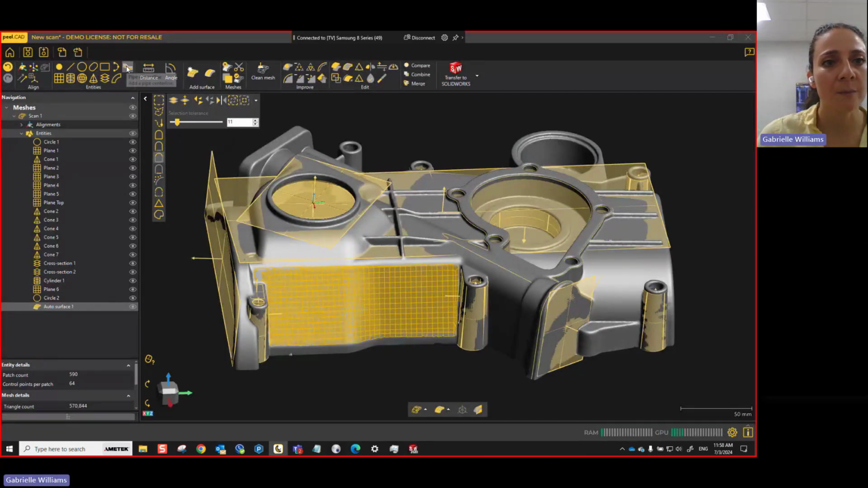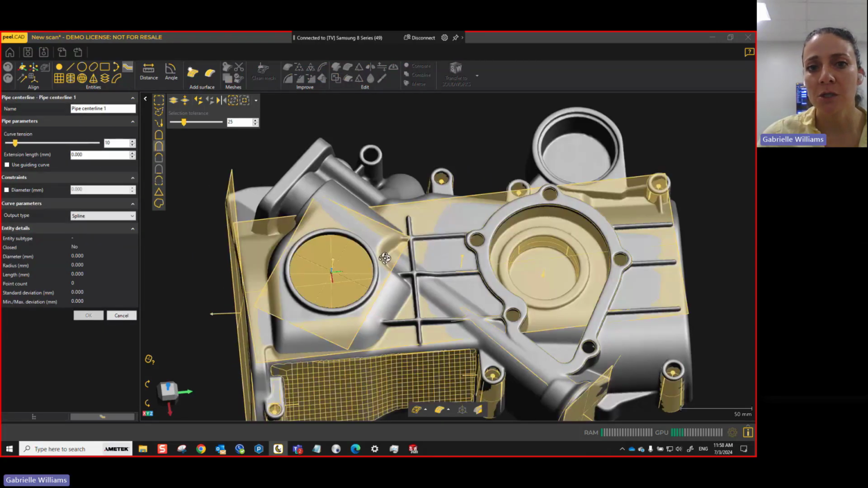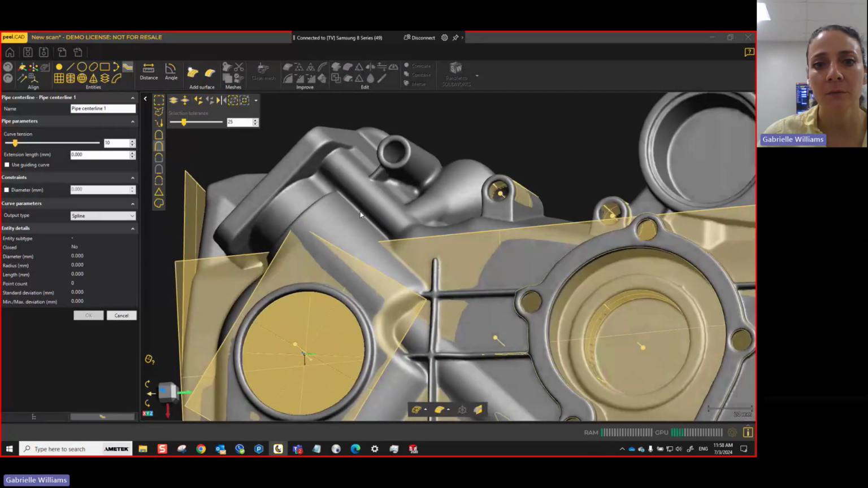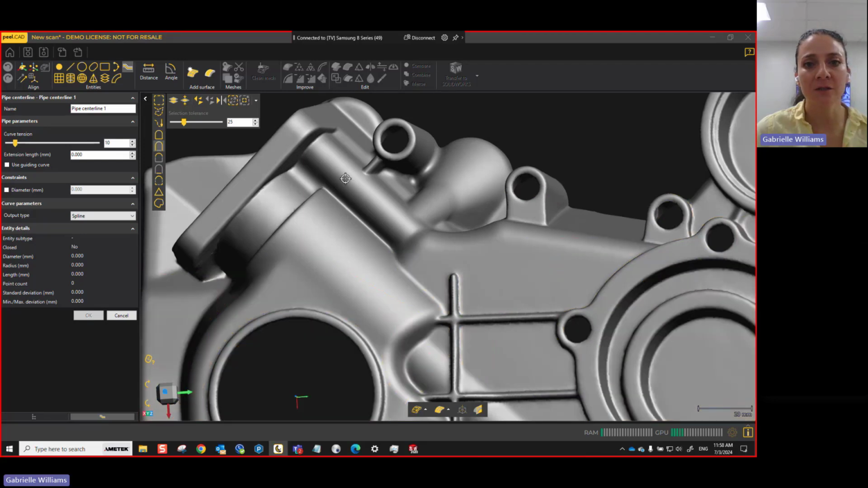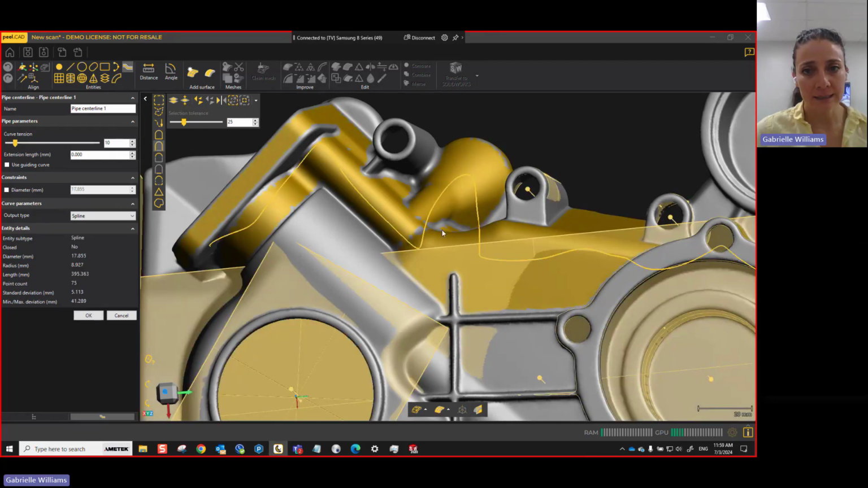I also wanted to show this pipe center line, which might be useful for any type of piping, whether it's an automotive situation or some kind of wire or cable. Well, maybe the wire and the cable wouldn't be necessary, but any kind of piping would be useful here. You can just highlight the surface you're interested in. In this case, it highlighted more than I want, so let's bring this down to something much lower.